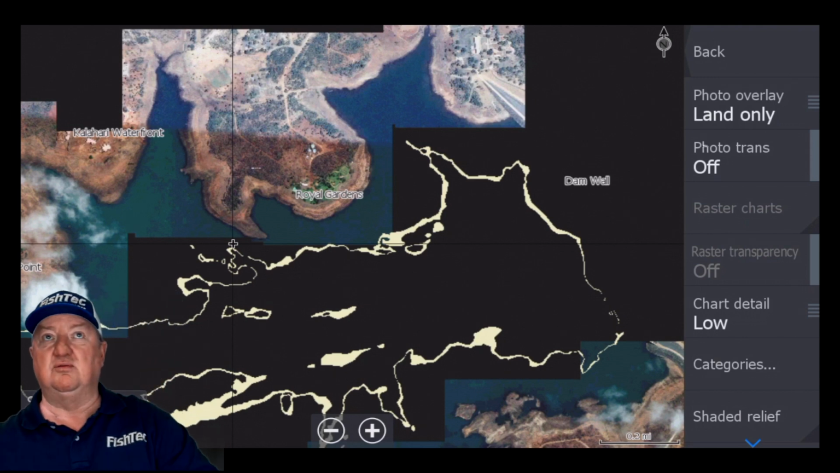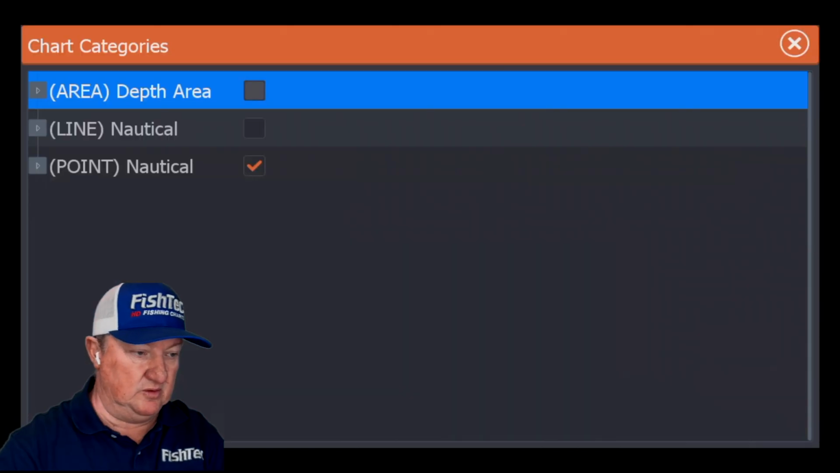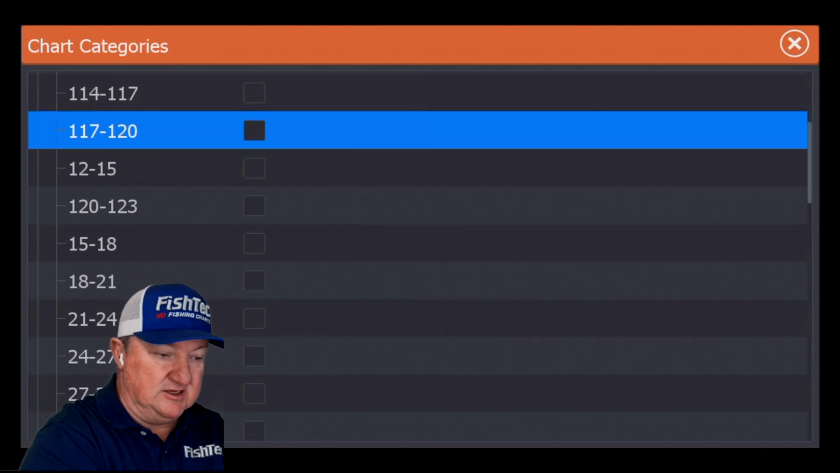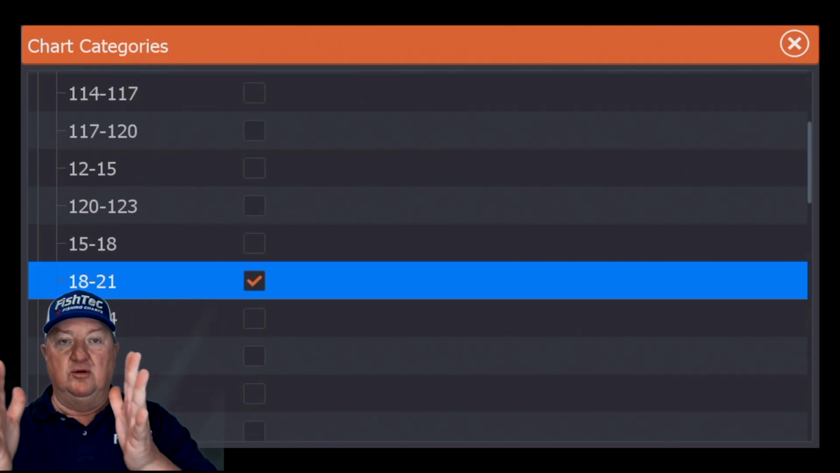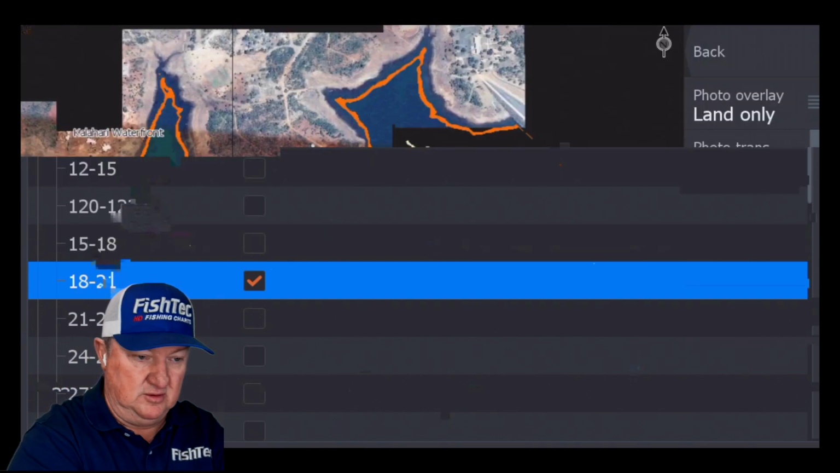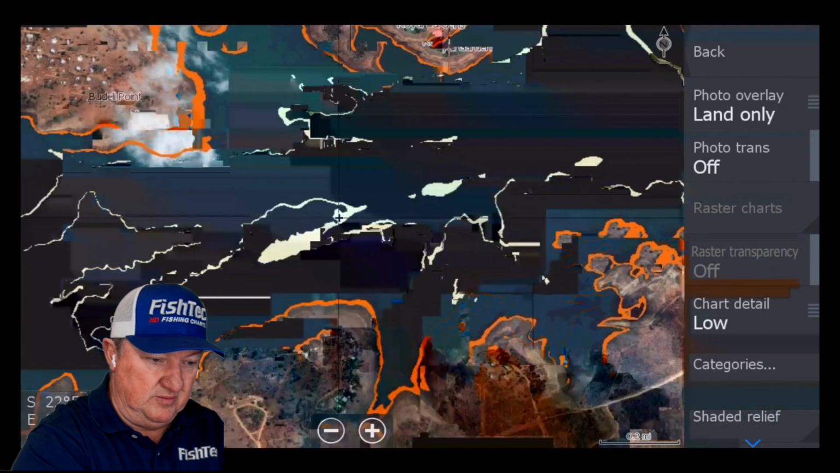If you say, what do you regard as shallow? Let's say, okay, we're going to go back here again. We're going to turn on 18 to 21 as shallow. And I want to see where shallow meets with the thermocline. Where does it get the closest? Obviously the dam wall. But look around.